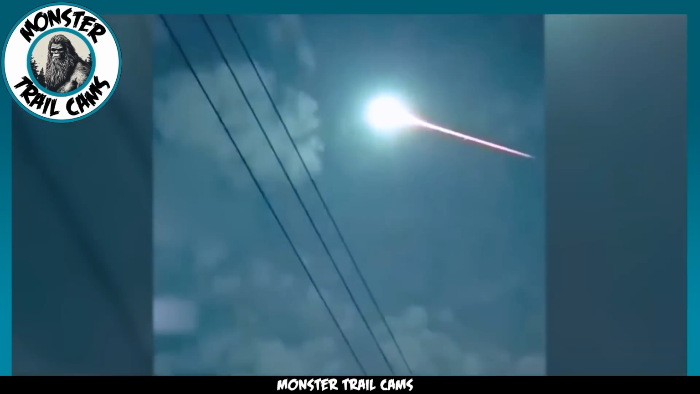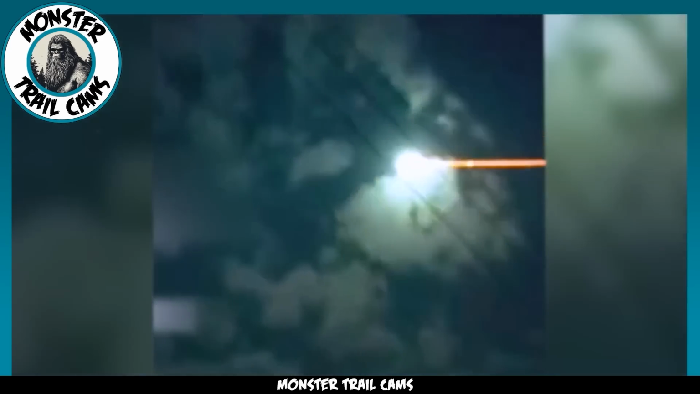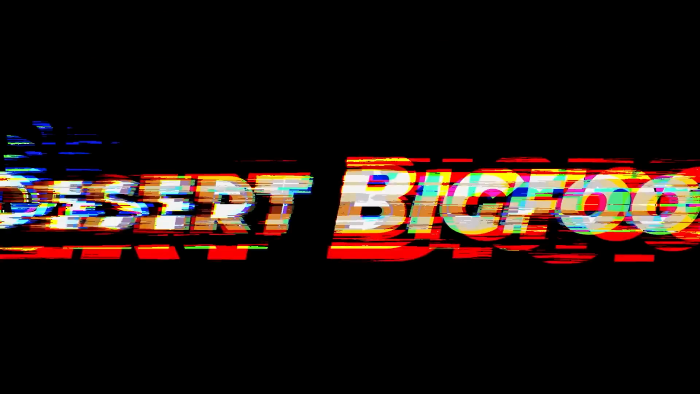So was this truly a meteor, or could it have been something else? Maybe something sent here from another planet? Or could the military have been testing a new weapon?